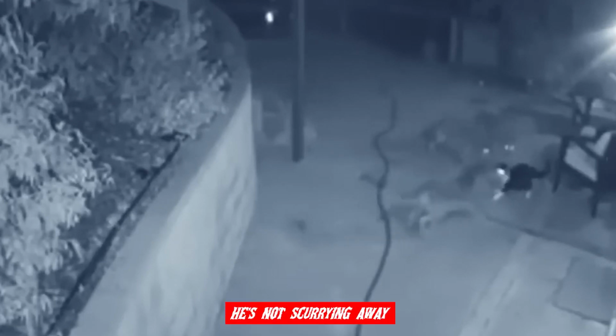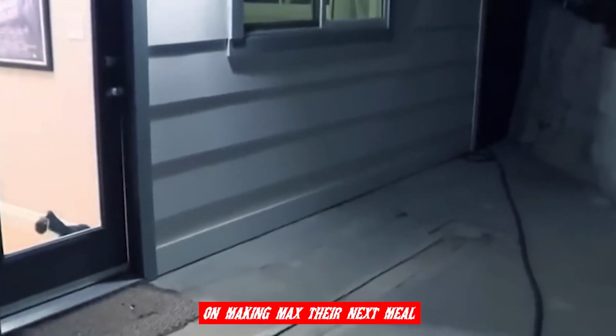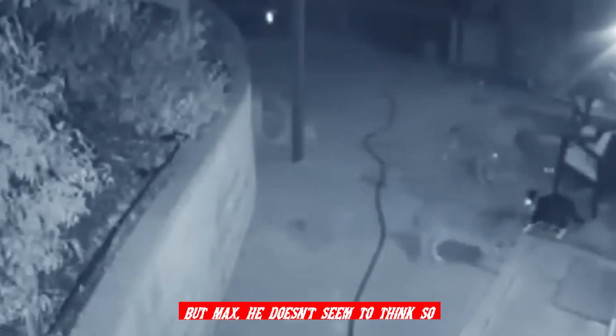Now, observe how Max takes a stand. He's not scurrying away. Oh no, he's right there, holding his ground as the coyotes try to close in on him. You can tell these coyotes are pretty keen on making Max their next meal. But Max, he's like, not today. It's worth noting that Max is actually a fairly large cat, but still, he's up against 3 coyotes. Most would say that's a mismatch, but Max, he doesn't seem to think so.